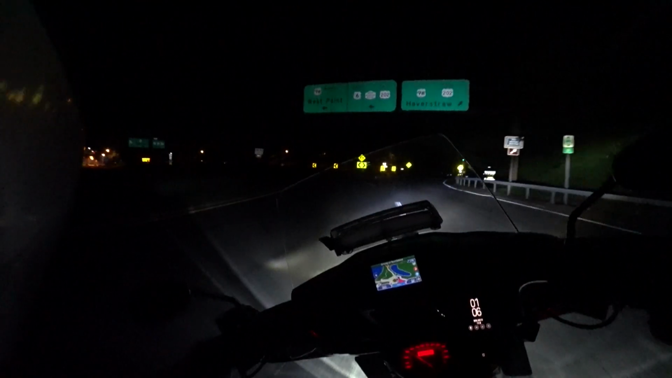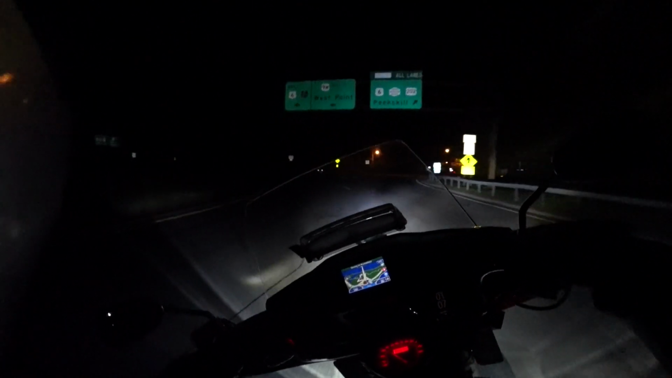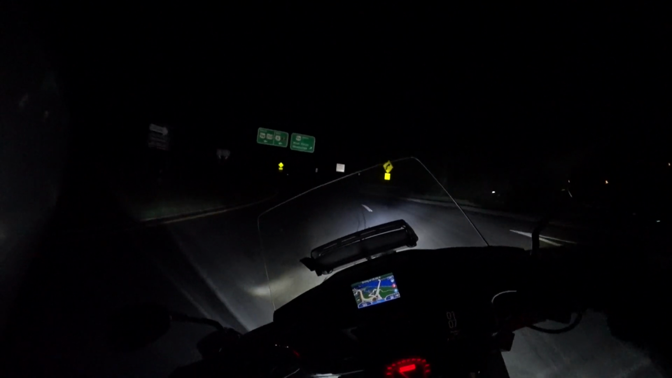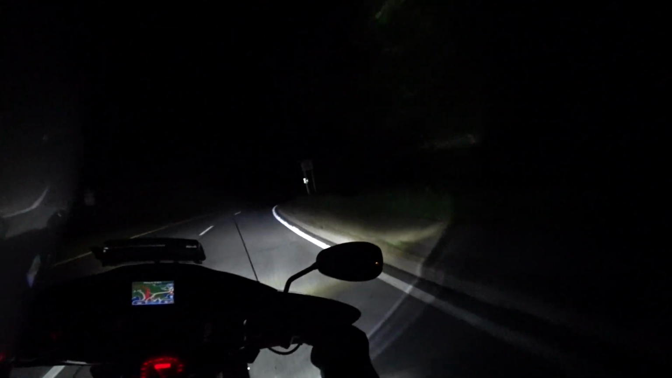People like to, when they come down through here, they don't really friggin' look. They just come down and plow right into you. Tex Rider, remember that one? It's a nice little area here if you want to just have a little circle fun, if that's your thing.